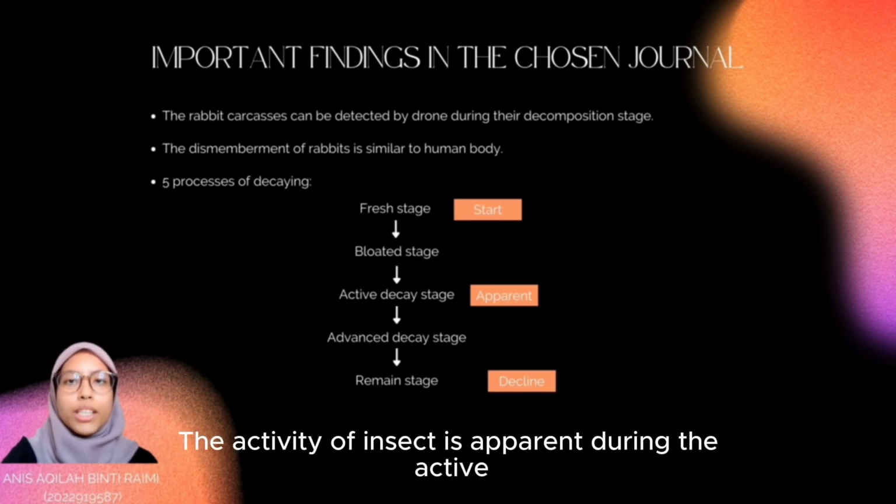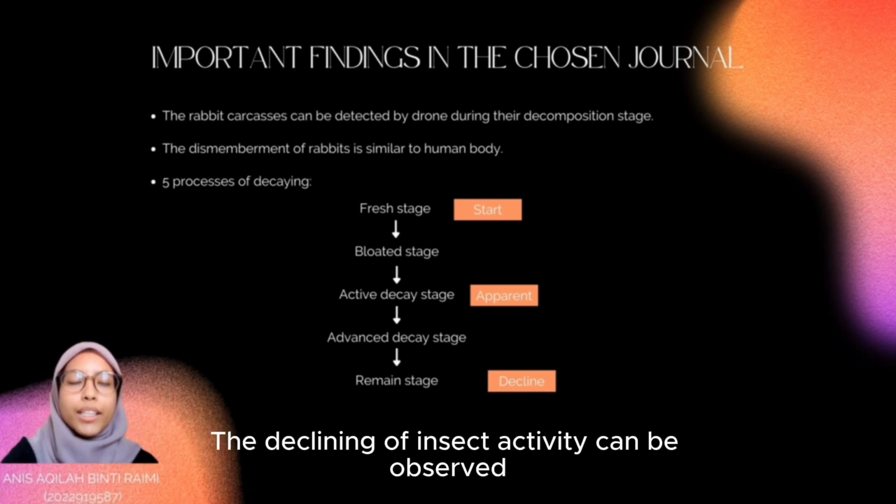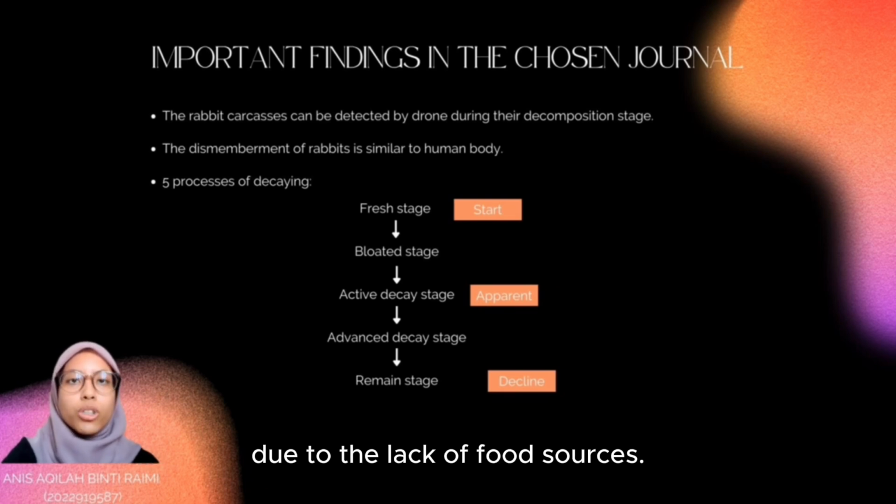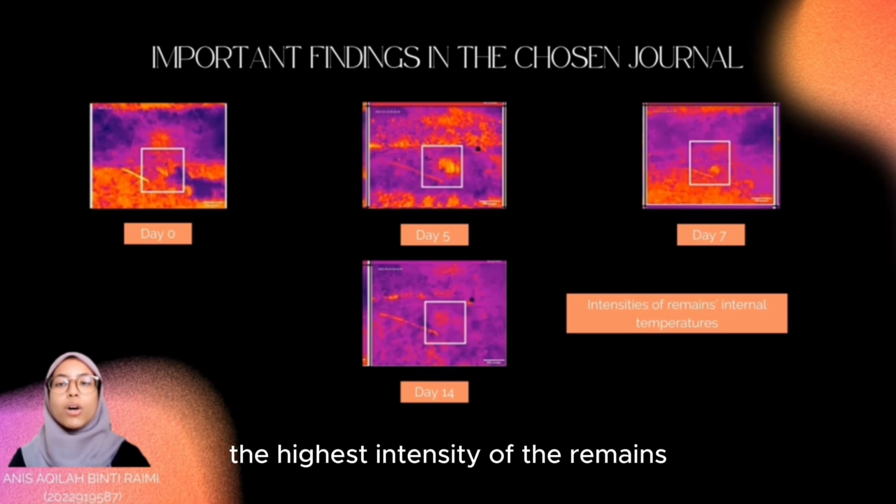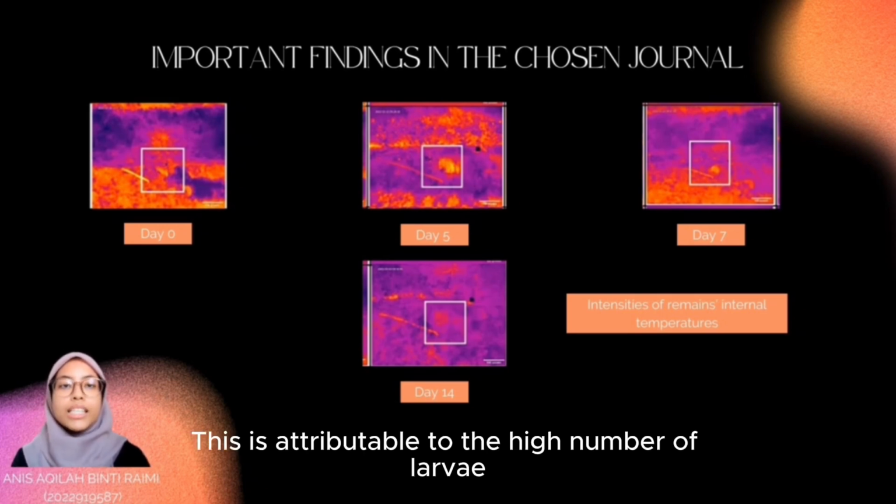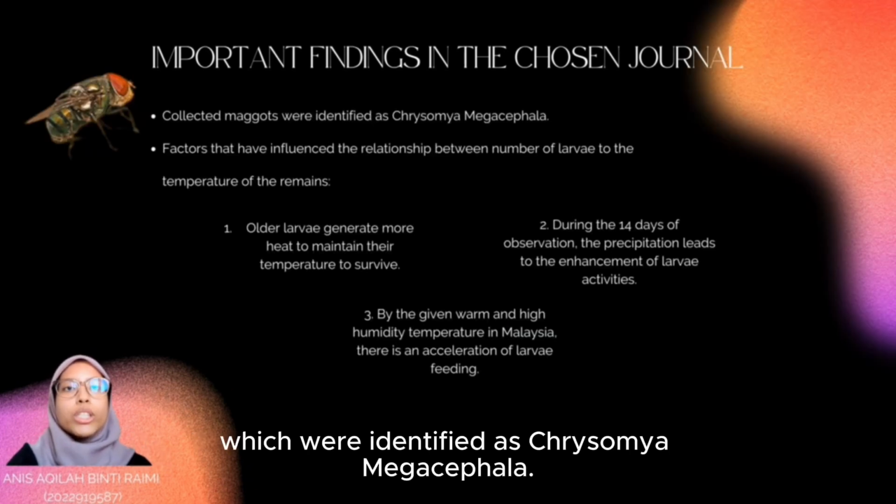The activity of insects is apparent during the active decay stage and starts during the bloated stage. The decline of insect activity can be observed during the remain stage due to the lack of food sources. The thermal drone has detected the highest intensity of the remains' internal temperatures on days 0, 5, and 7. This is attributable to the high number of larvae during these days. Some maggots were collected, which were identified as Chrysomya megacephala.